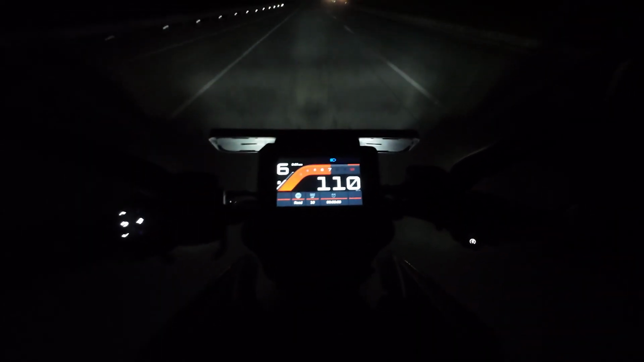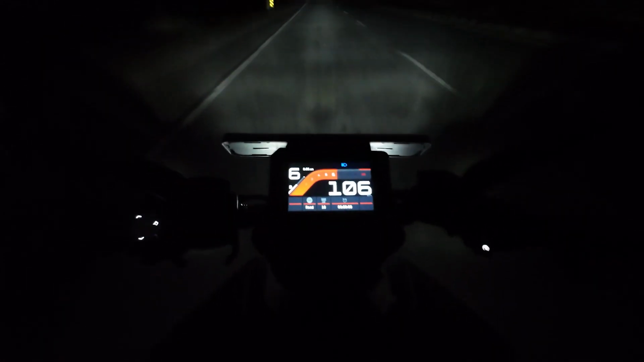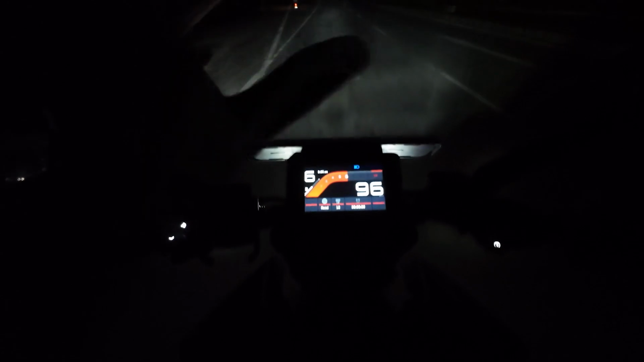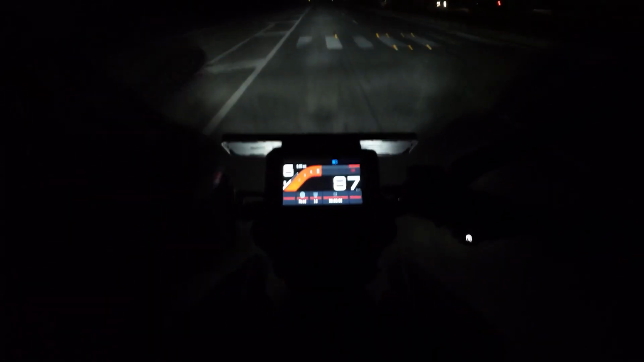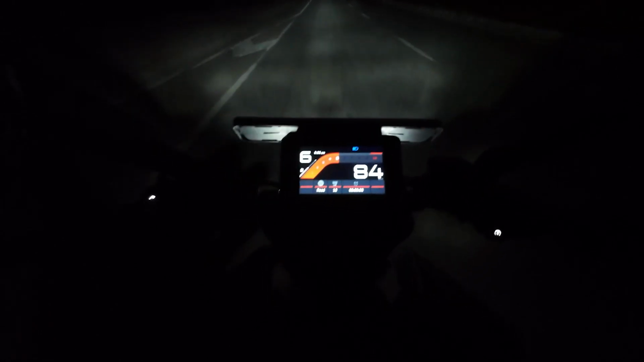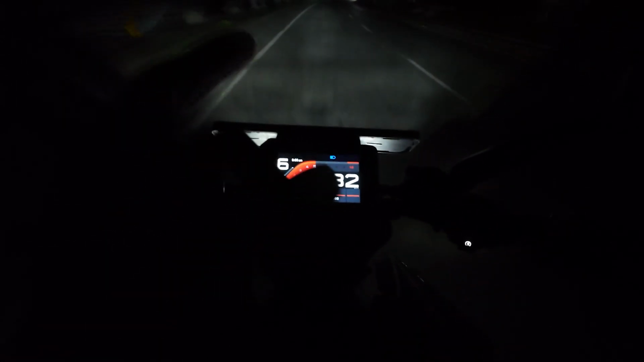The exhaust, I do think it's pretty good for a single cylinder motorcycle. It doesn't just give out random sounds. If you want to listen to the exhaust, you have to rev it, you have to get it above 7000 rpm, and you will get that sweet motorcycle sound.